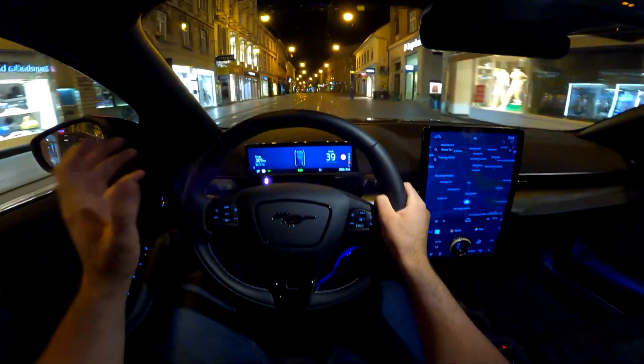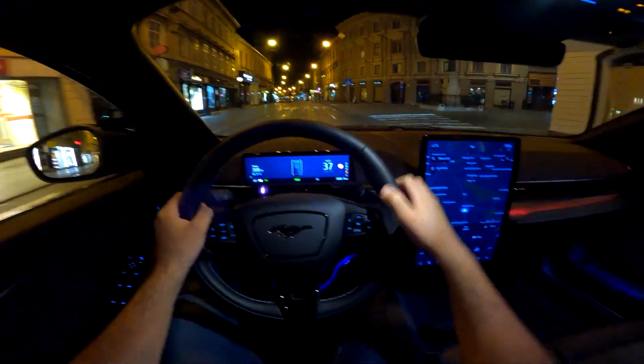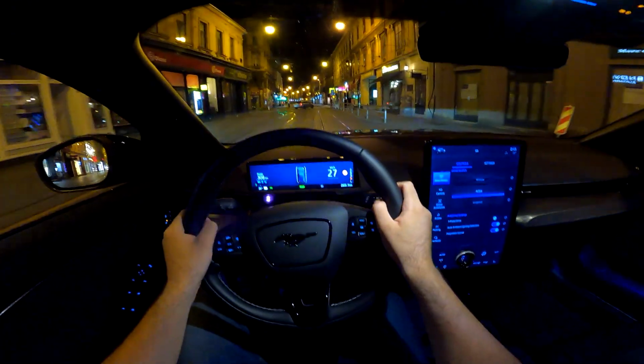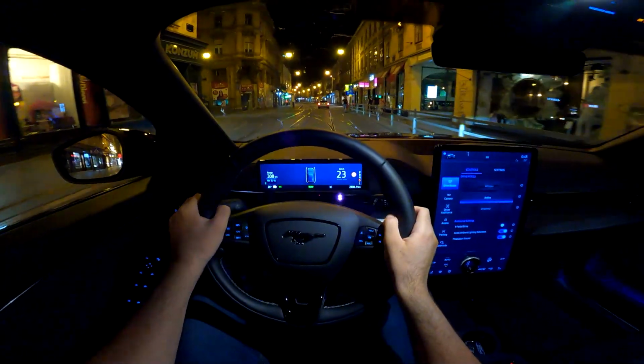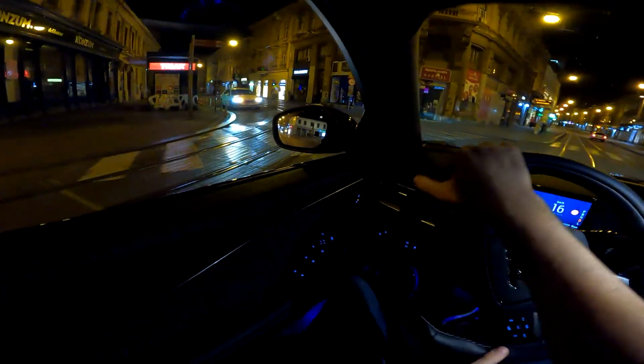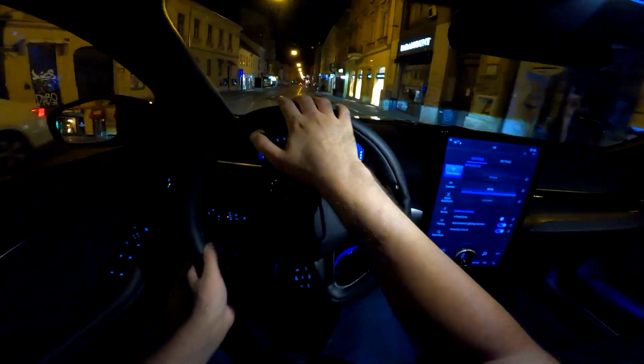Obviously this car has awesome driving characteristics. There are a few modes available. When you press the icon of the car here, you access those modes. Currently we are in the active mode, and each mode has like the explanation.